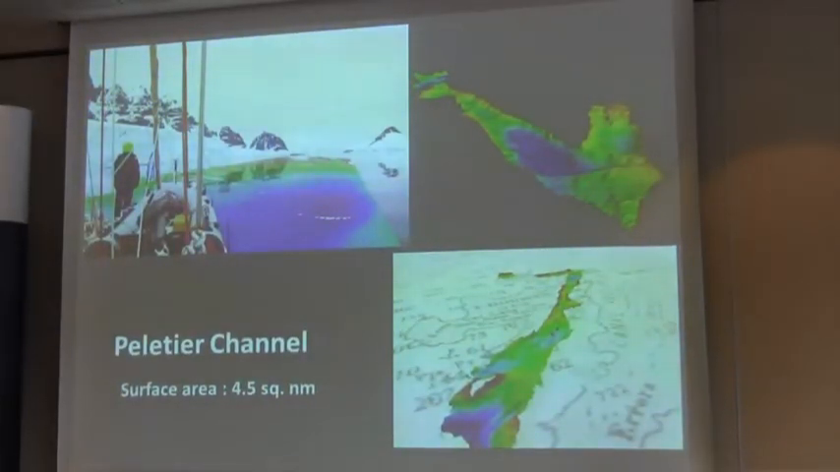Okay, I'm just going to keep on moving. I know you've seen some of these images from the actual video. Peltier Channel was a very important area. Again, very popular from a historic and also from a wildlife location. But generally speaking, most ships can't get through there.